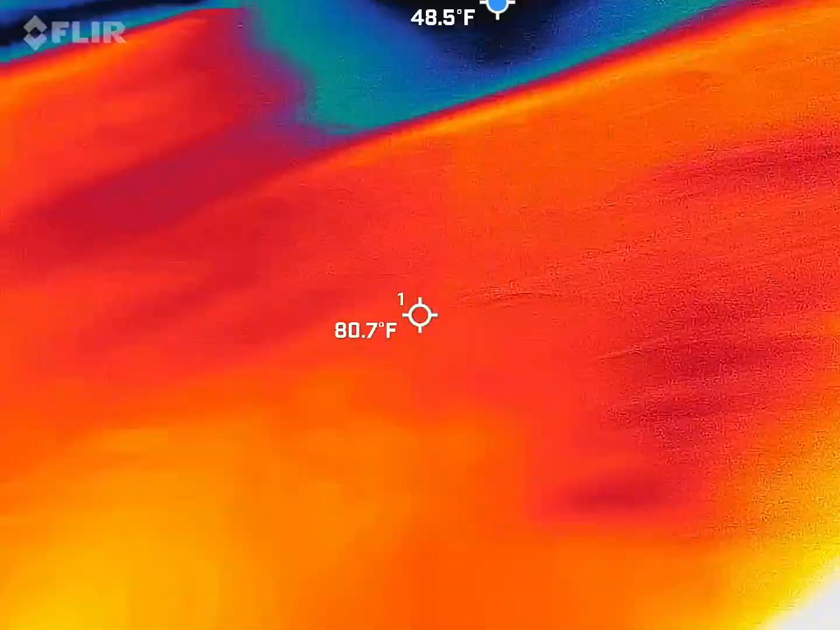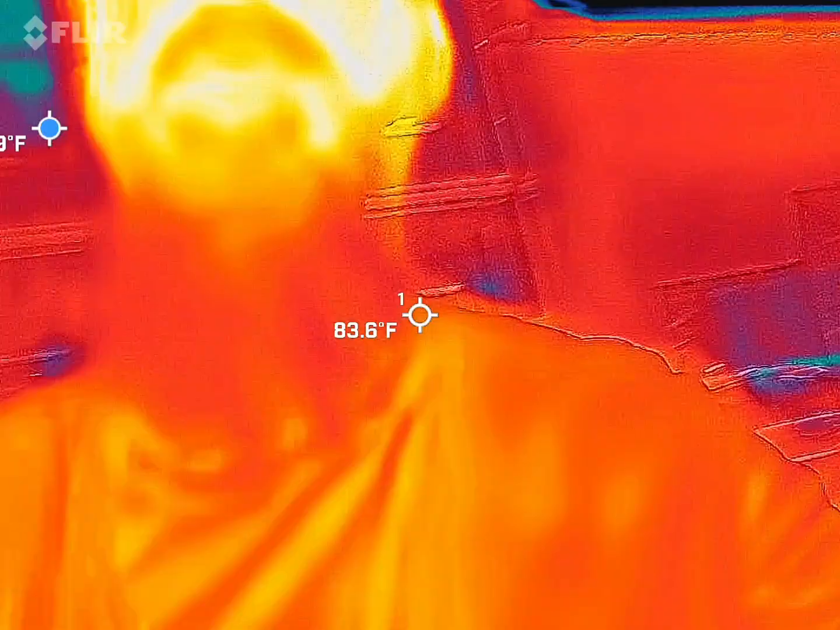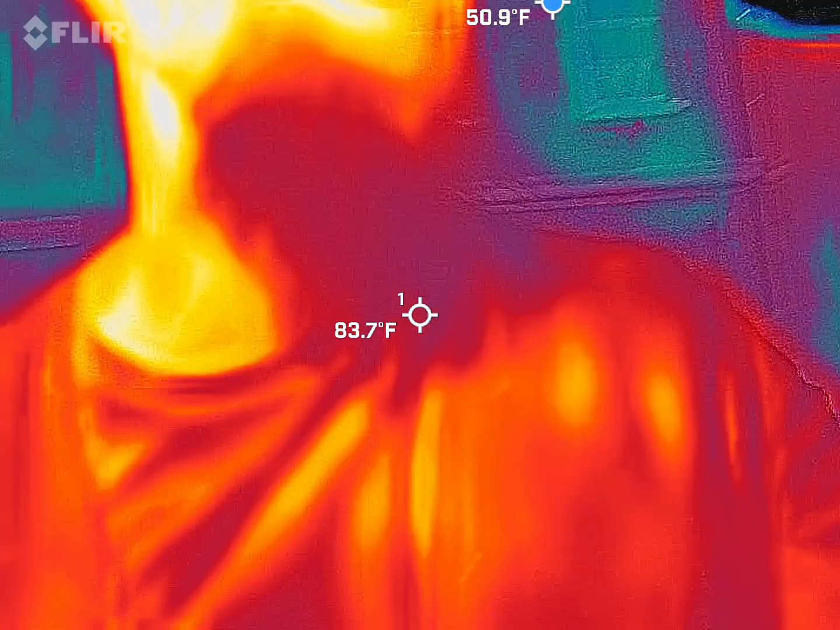Imaging. Should be able to see me in there. Red, orange, and yellow guy. So, sorry, Matt, this is going to work in my favor tonight. That means I'm the hottest thing inside the frame right now. Yeah, works every time. But anyway, we're looking for those cold spots like Blake said.